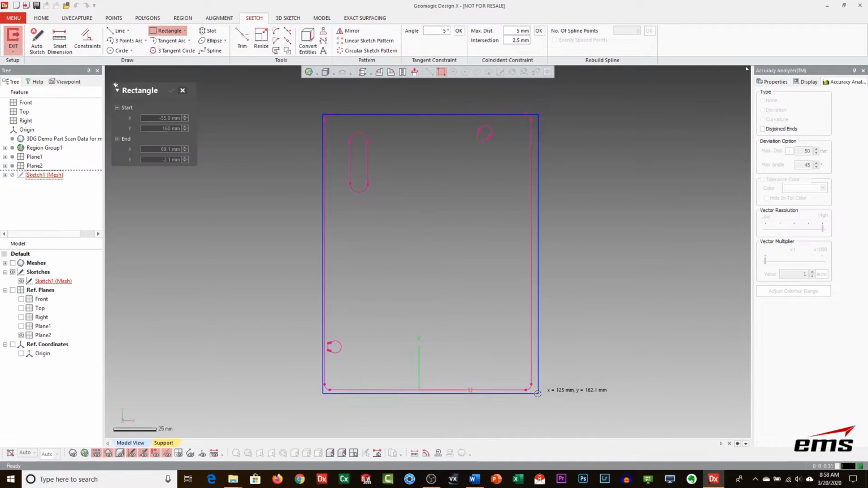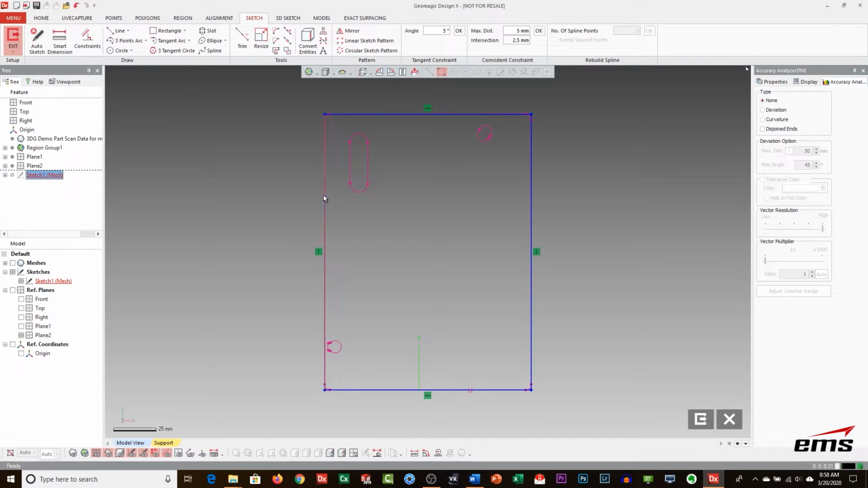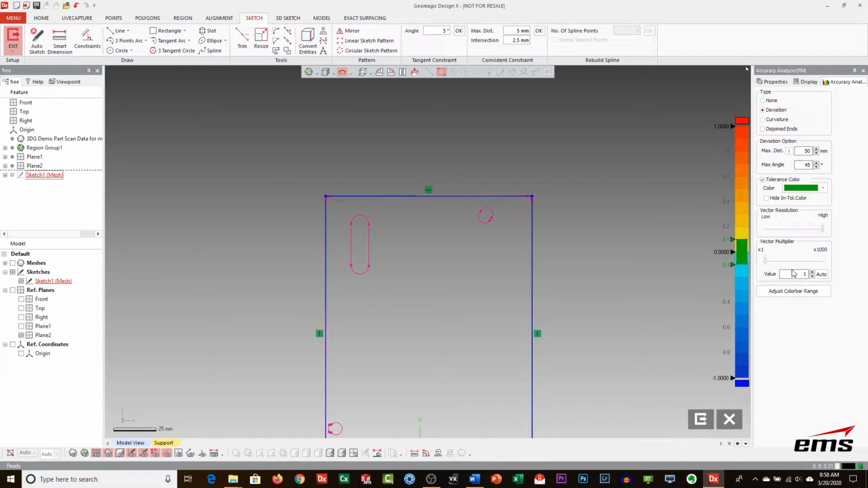And again, I'll just kind of eyeball it, and it kind of snaps right to the geometry, which is kind of nice. But again, I can always just move things around. Now, one of the things we can do in here is we've shown the 3D deviation in the Geomagic for SolidWorks, but here we can actually do it in 2D. And what I'm going to do is amplify this little slider here.